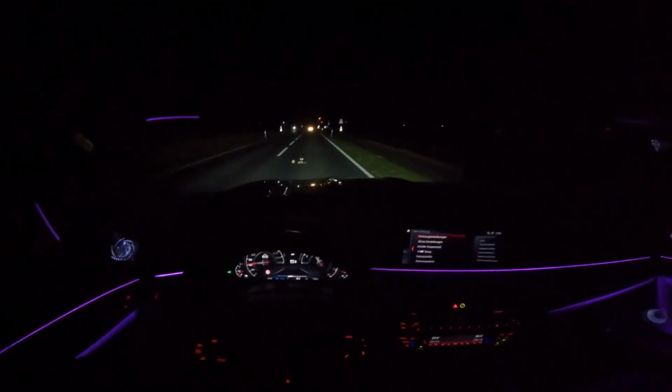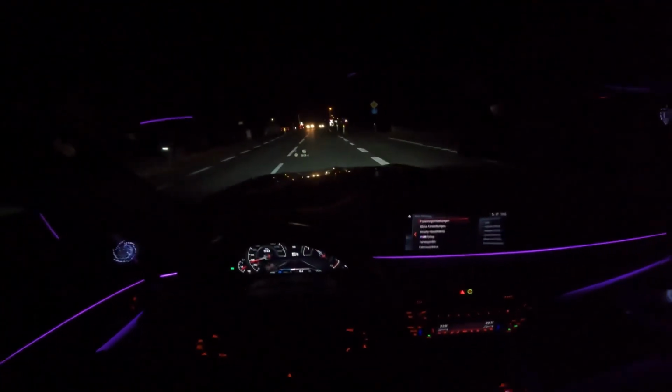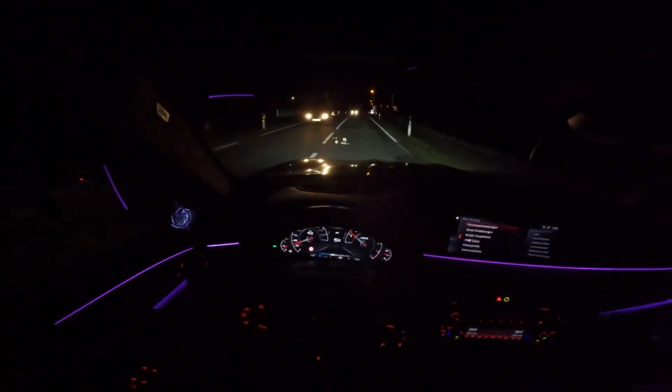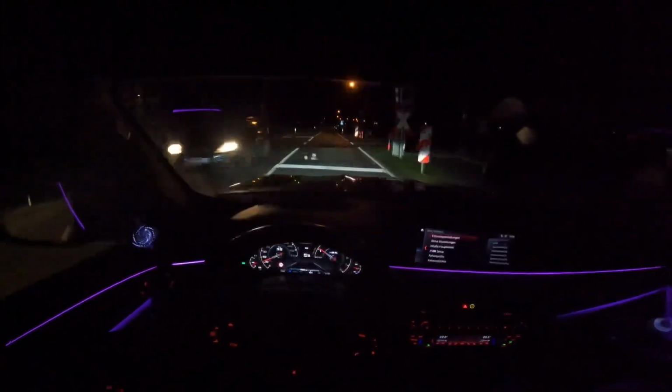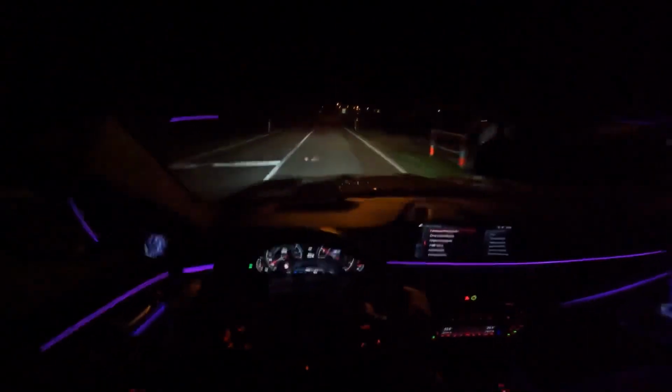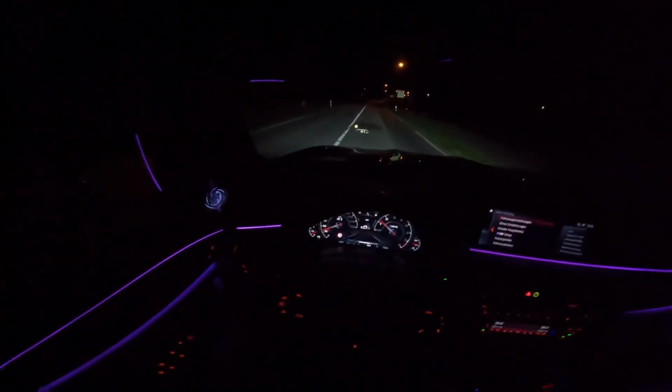We saw a lot of measurements with the, what's it called, the Dragy. We saw a lot of Dragy measurements, and this car really does some serious numbers. It can really be considered a supercar killer. So yeah, there you saw the suspension, that's a little bit on the firm side.